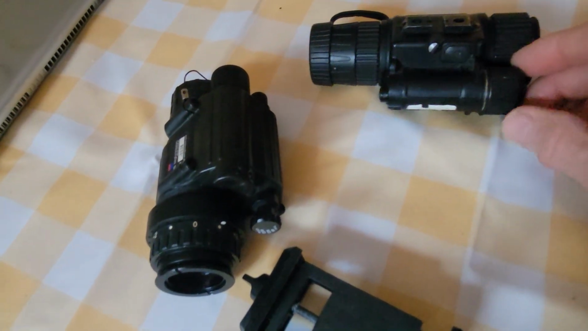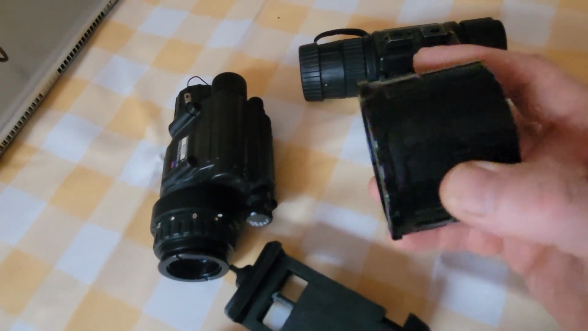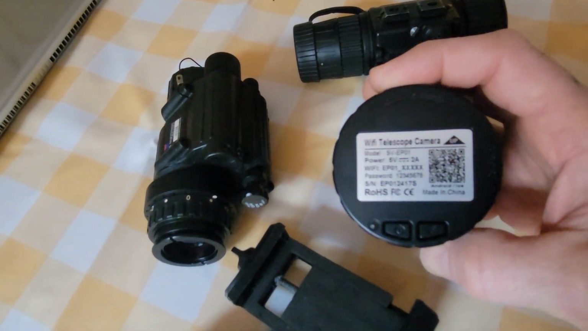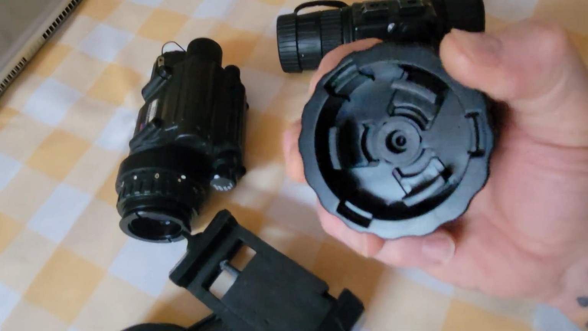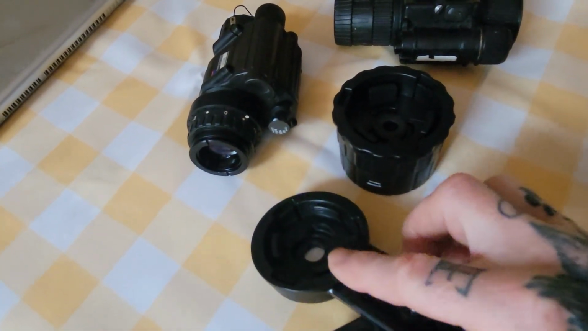So nowadays there tends to be what they call a new toy, which is a Wi-Fi telescope camera. I've come to find that this, you can see closely here, is the same as that.